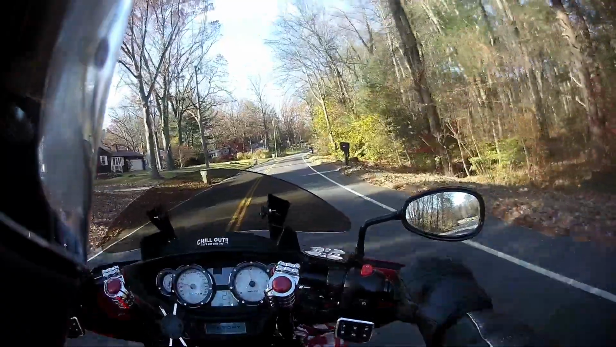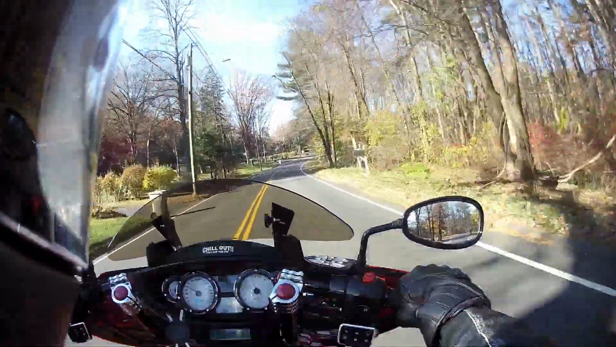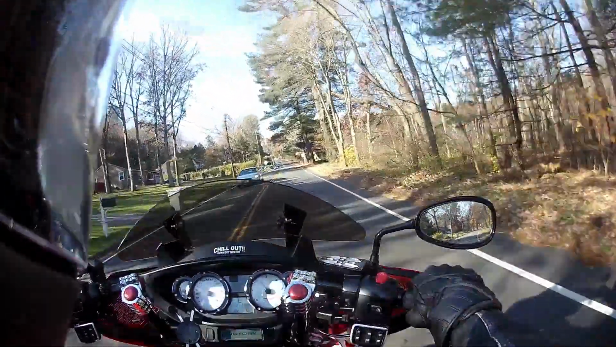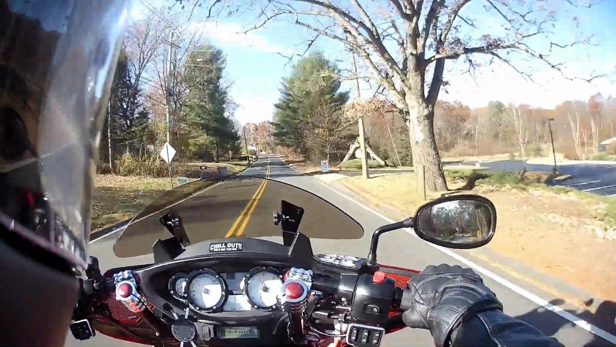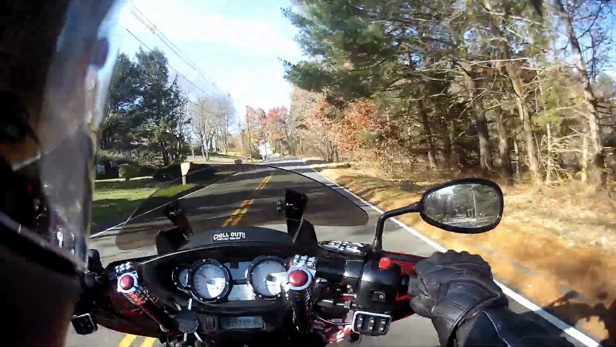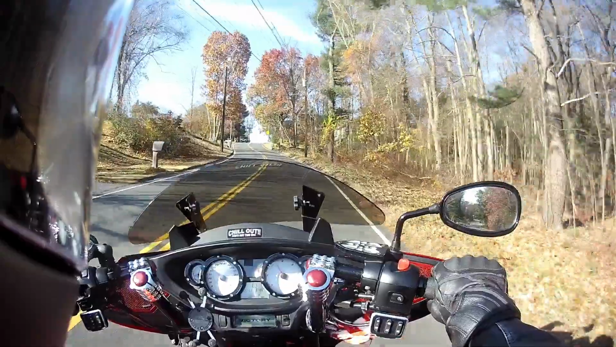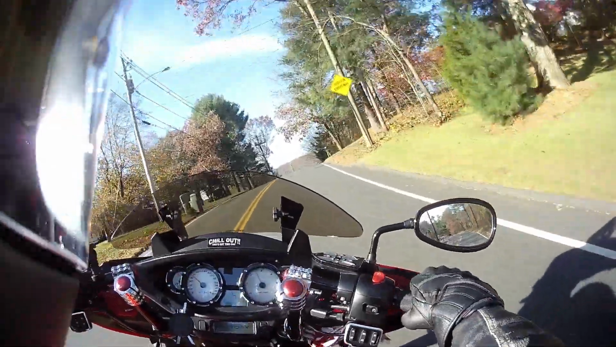And actually, I think that the Pitster's markings are backwards. So I made an adjustment in the other direction, and things have improved quite a bit. So it's actually not doing too bad. This last couple of runs we had, and this last run with the lower gearing, that was the best ride of the season.